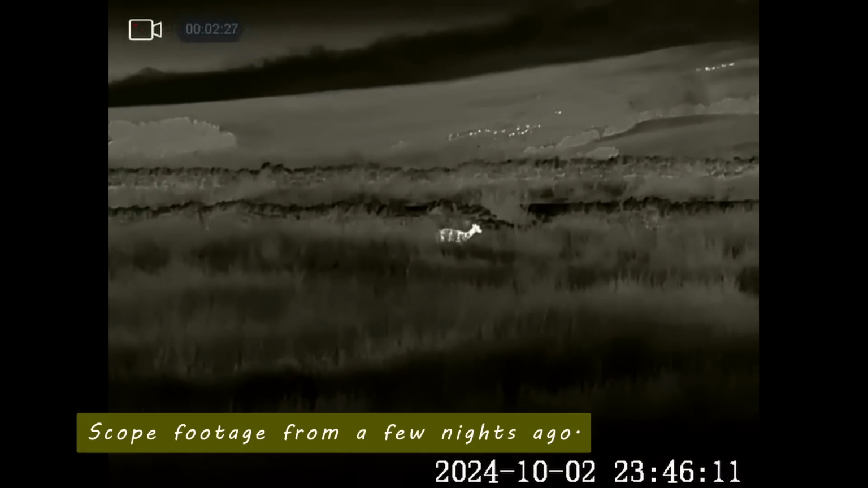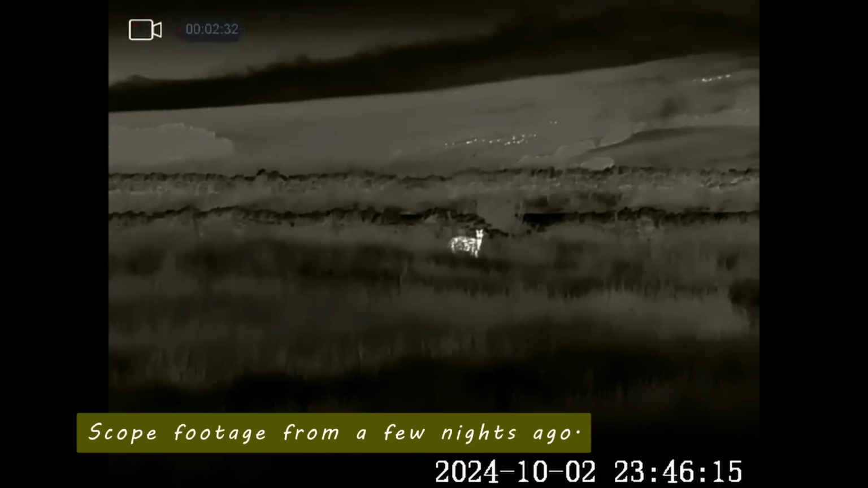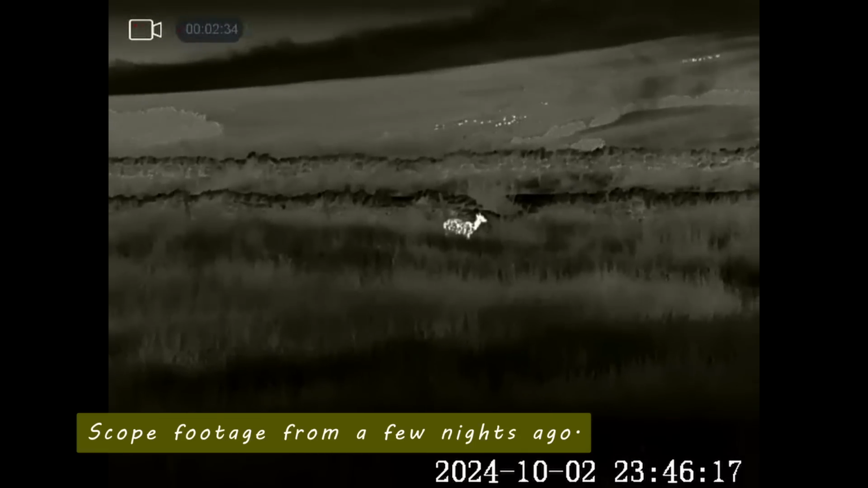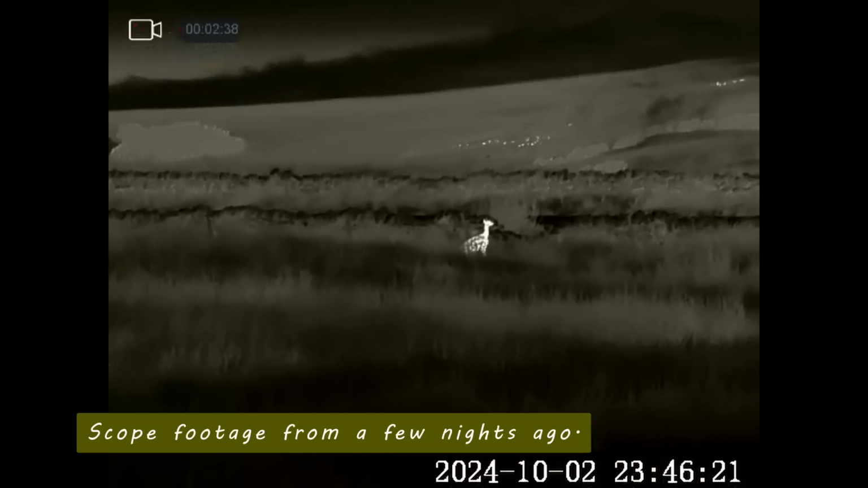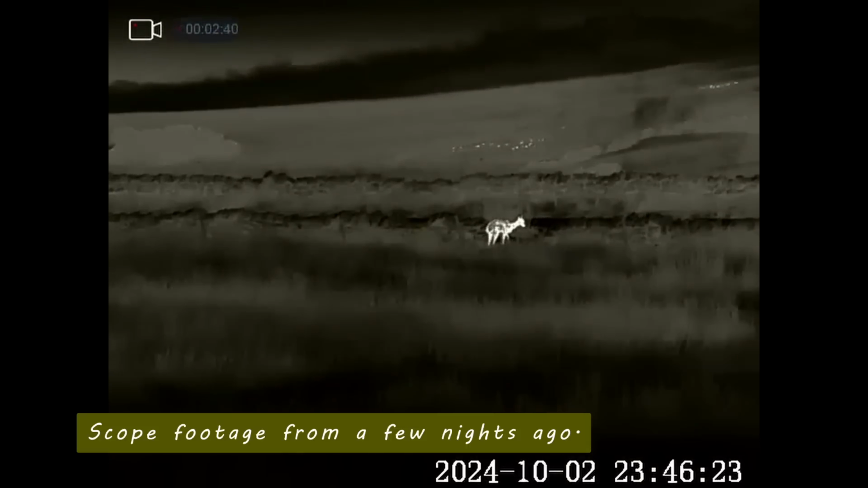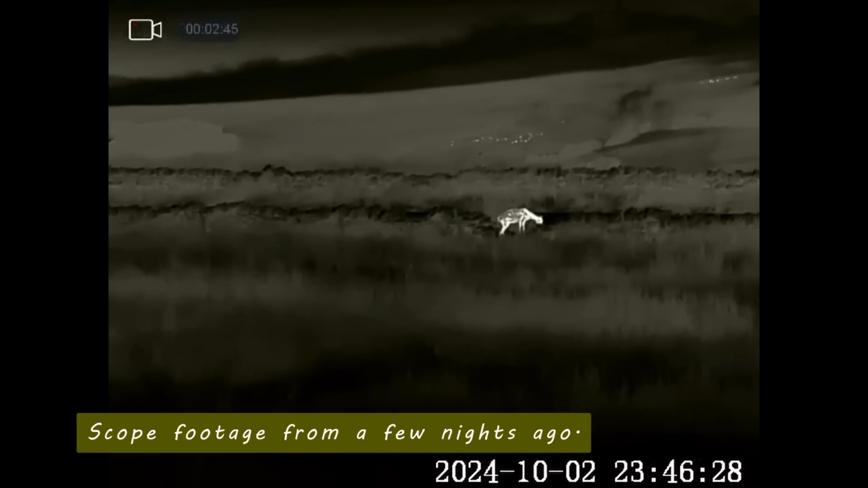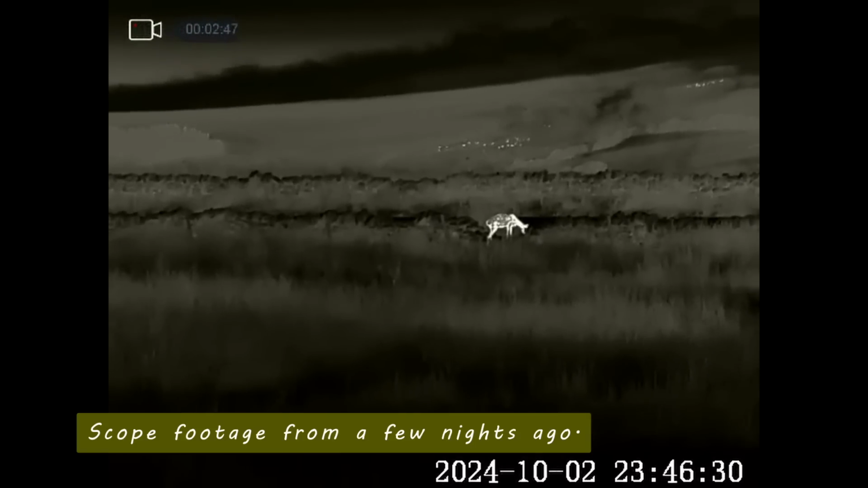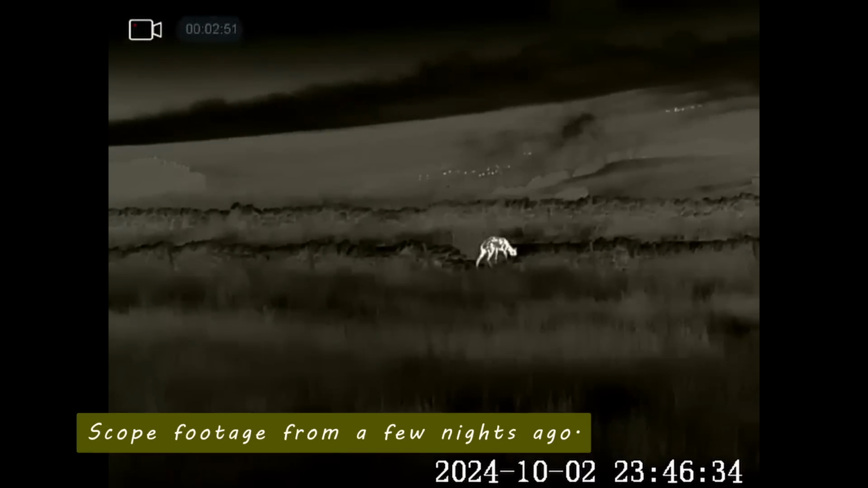Then a little bit later, this roe deer came across. She did have two youngsters, and we haven't seen them for a while, so whether the foxes have got them I don't know, but she's still around here. You see, she saw that barbed wire, jumped over, and now she's on the top of the wall. She'll be going down onto the grass verge there to have a bit of a chomp on the grass.